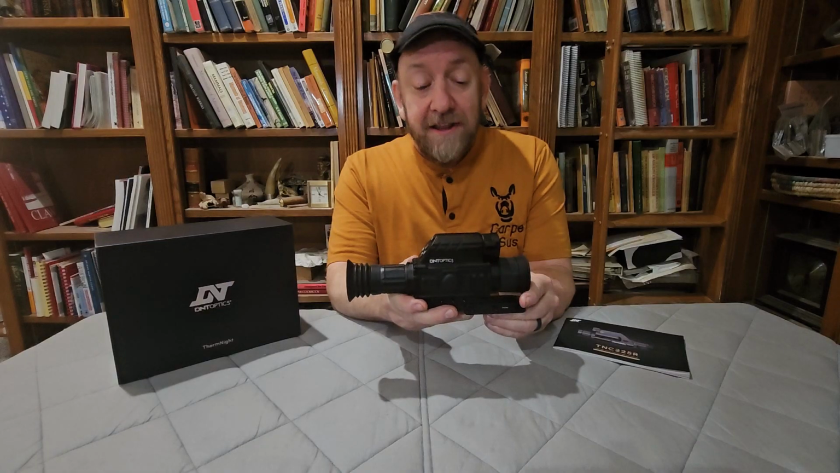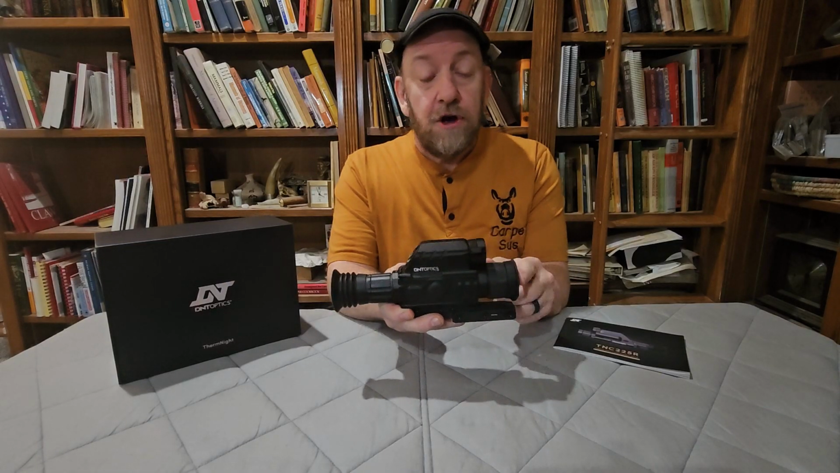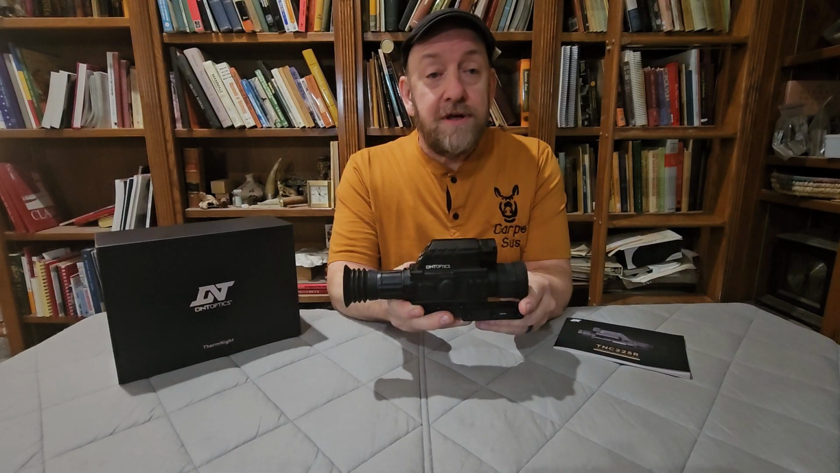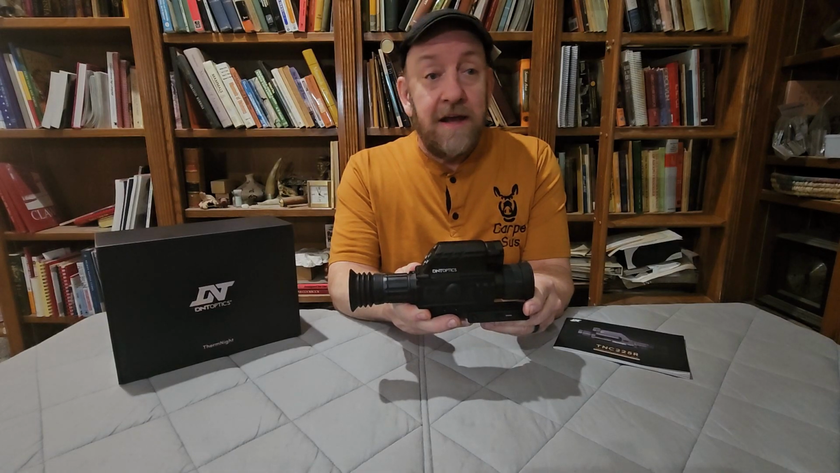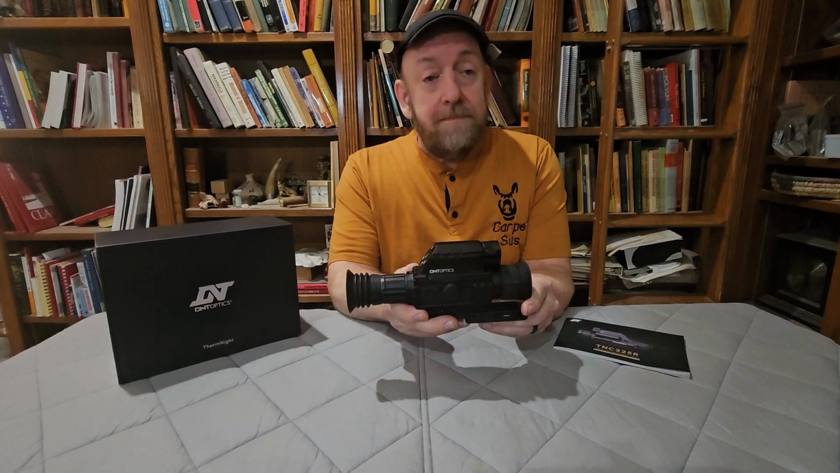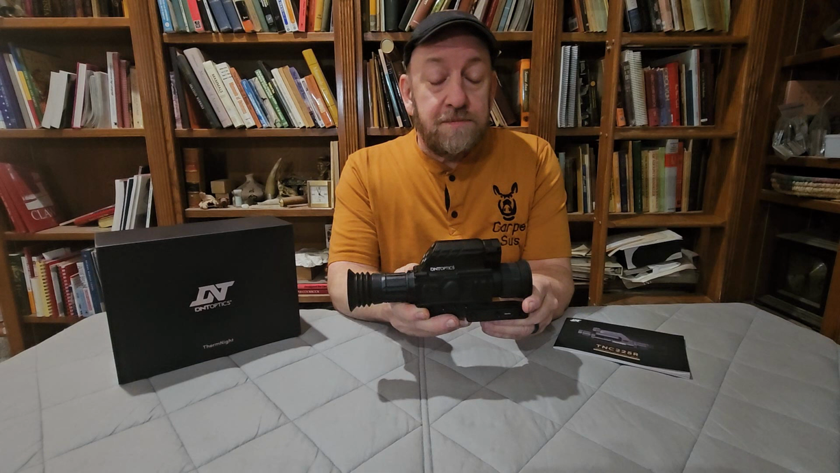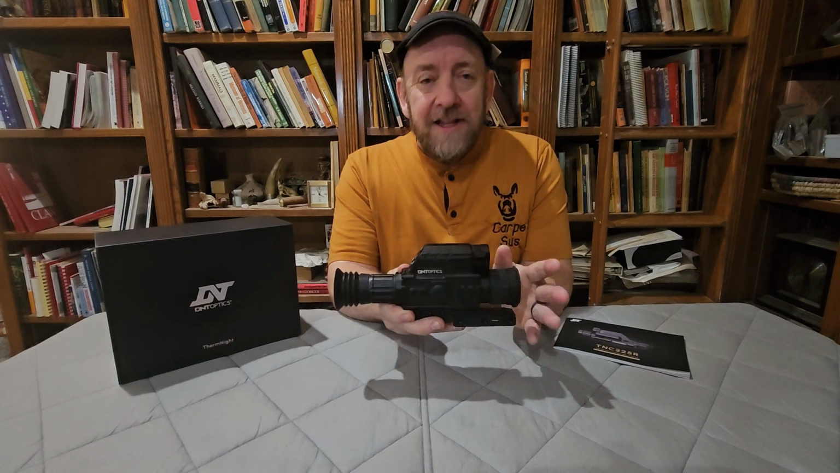Now that is not to say that this is a scope that is too complex to use, but you're really running two scopes in one, and each of those scopes has different manners of operation and different advantages and shortcomings in the field, and you've got to learn to mitigate everything together in order to get the optimal performance out of the scope. Because you are running two different scopes, there are a lot of button pushes that are going to be used, and the button pushes don't always correspond with one another depending upon which optic that you're in.